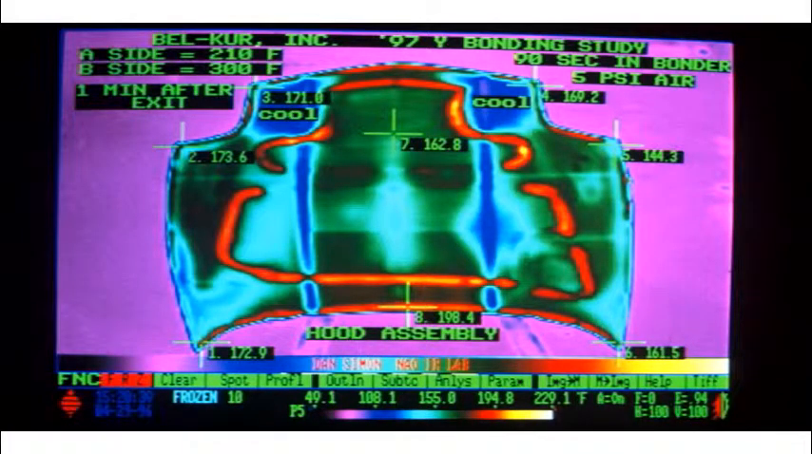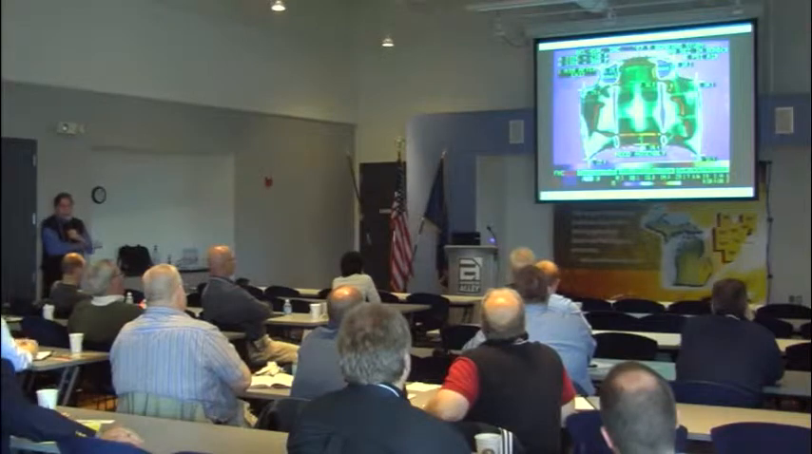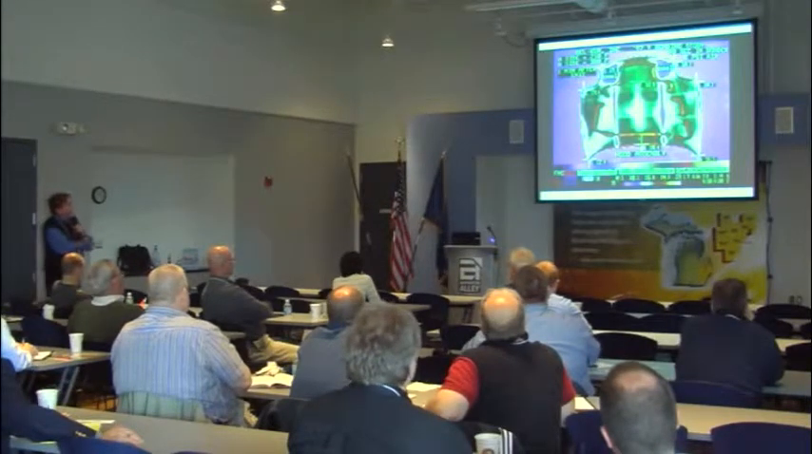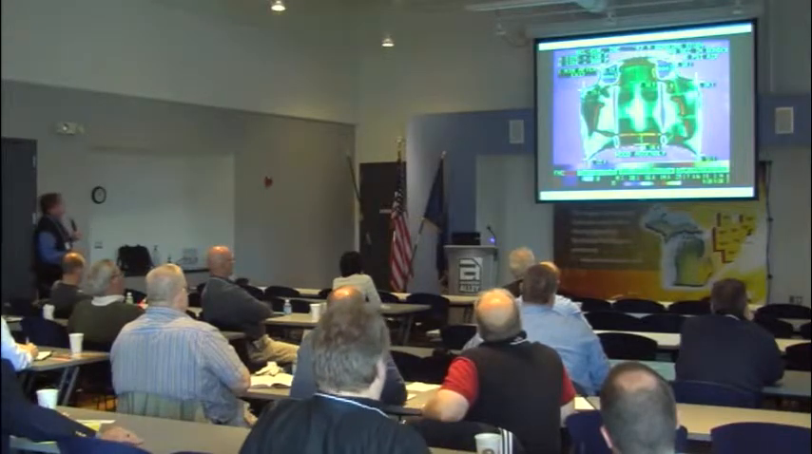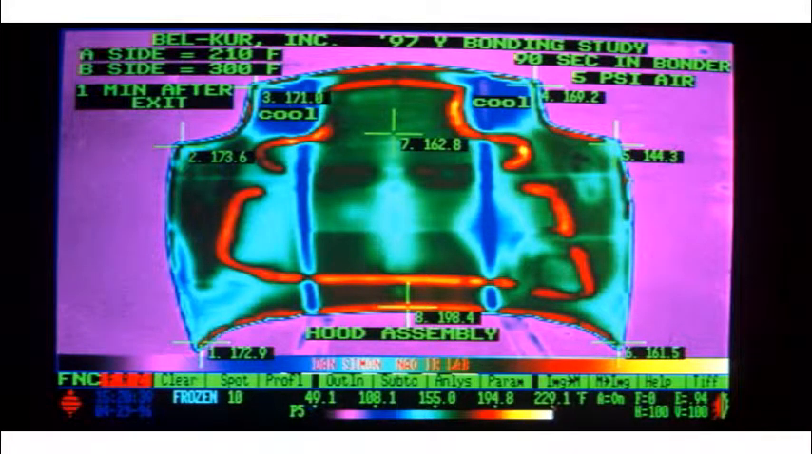This is what the part looks like on exiting. SMC is a wonderful material. It holds its thermal gradients very nicely. What we're looking for is symmetry. If we look at it, popping out of the mold, we got 173 degrees here and 144. It's almost 30 degrees different.